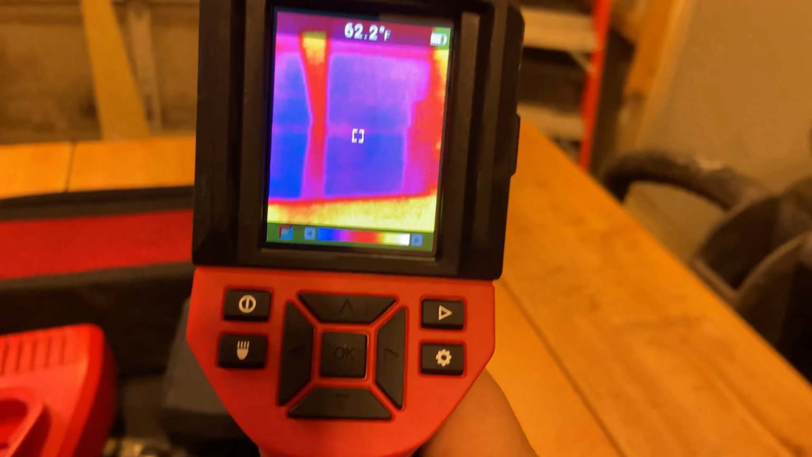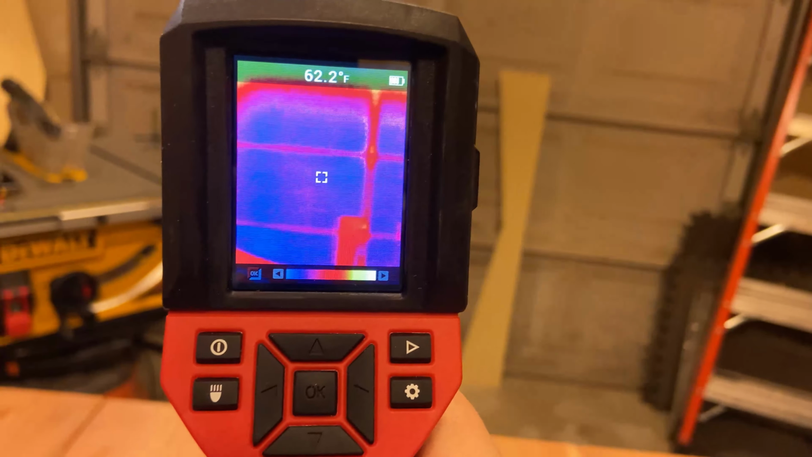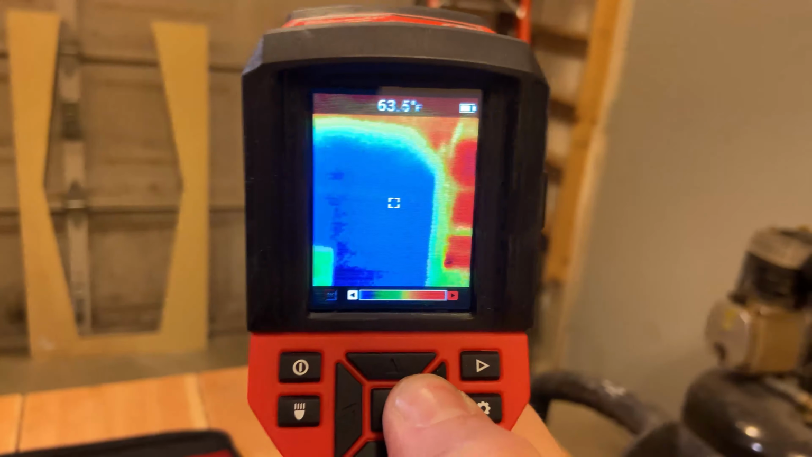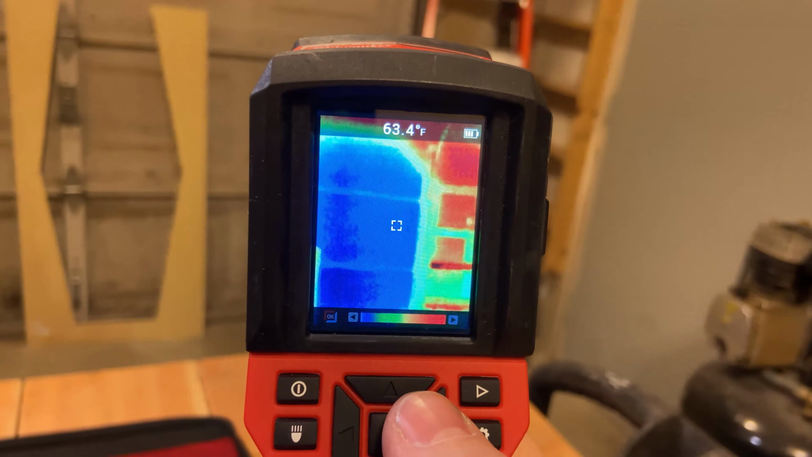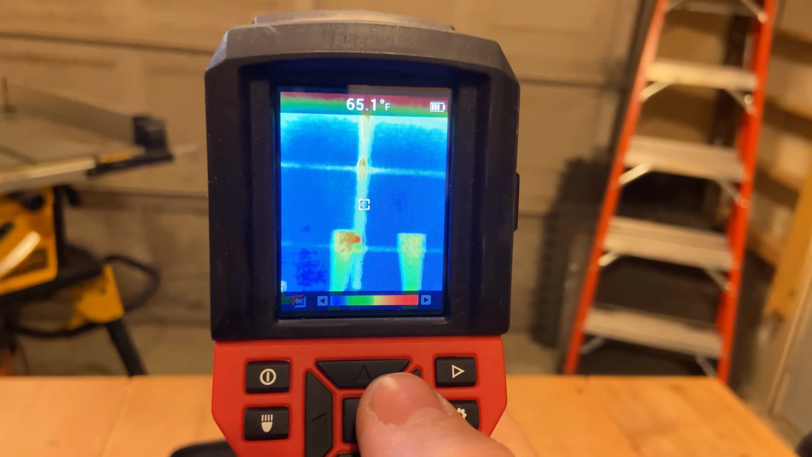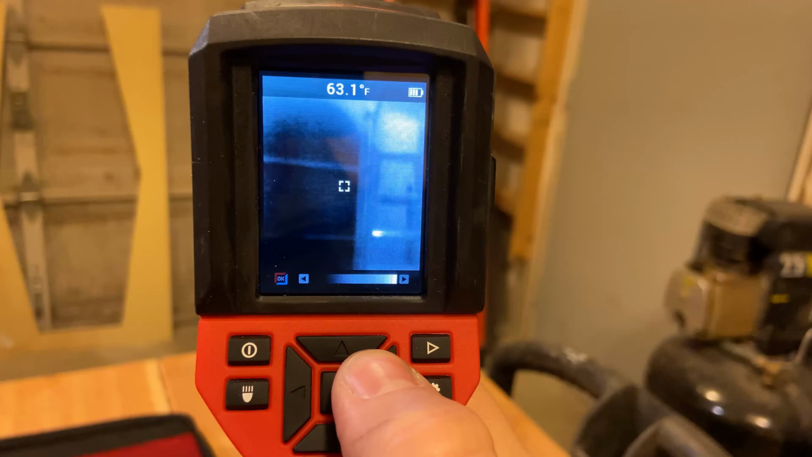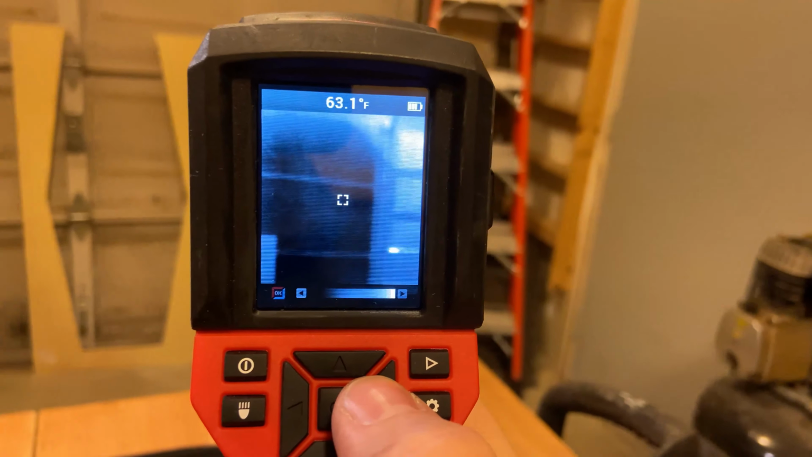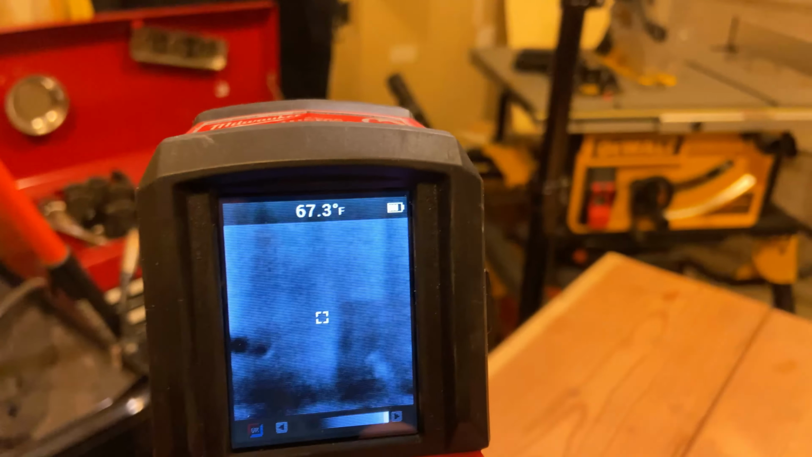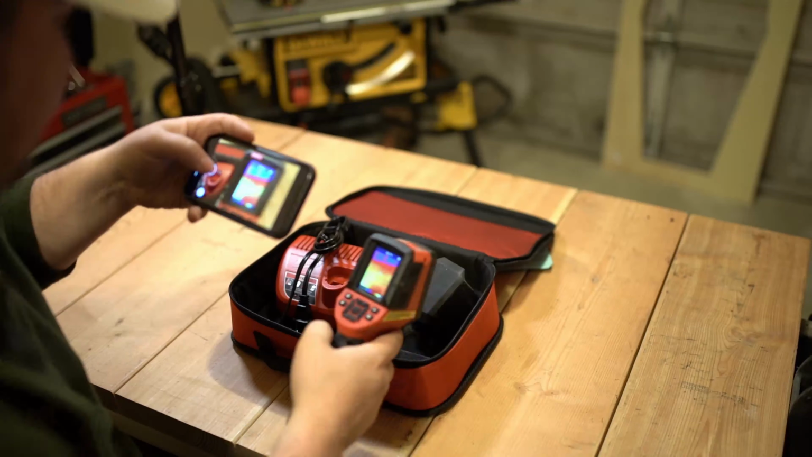This one has 3 different color schemes. As you can see on this one, this is the rainbow color scheme, which shows the most temperature differences, the widest range of colors and temperatures. There's the iron bow, which is used to show slight temperature differences. So if something is really close to the same temperature, it'll show those slight differences. And high contrast, which shows the most resolution detail. As you can see, this one definitely shows the most detail, and it's all black and white grayscale.